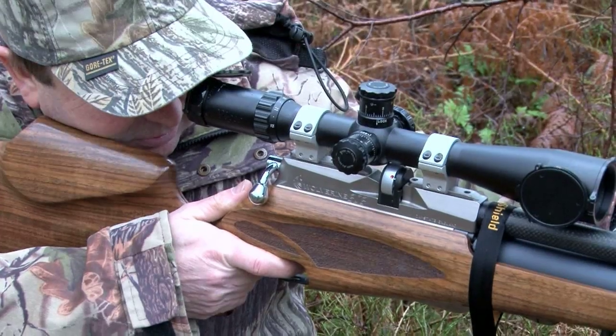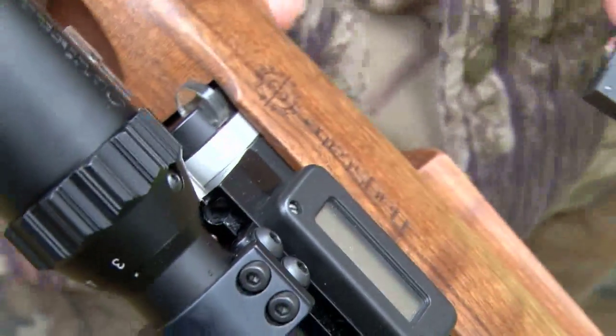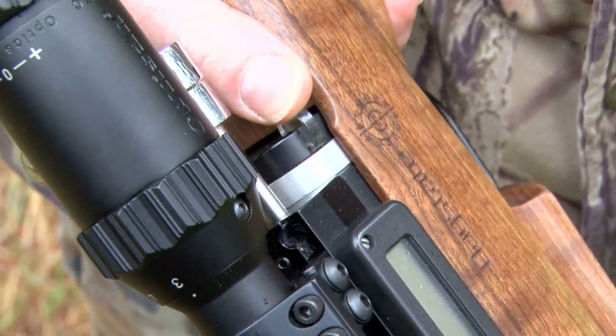If you're out hunting on your own, the chances are you'll have a loaded rifle and a loaded magazine in the rifle. You should always use a safety. It's good practice to use a safety.